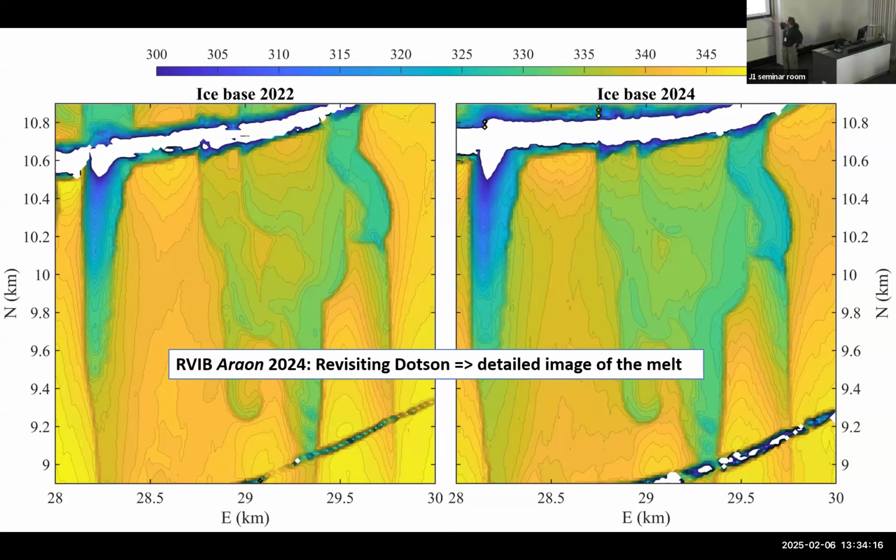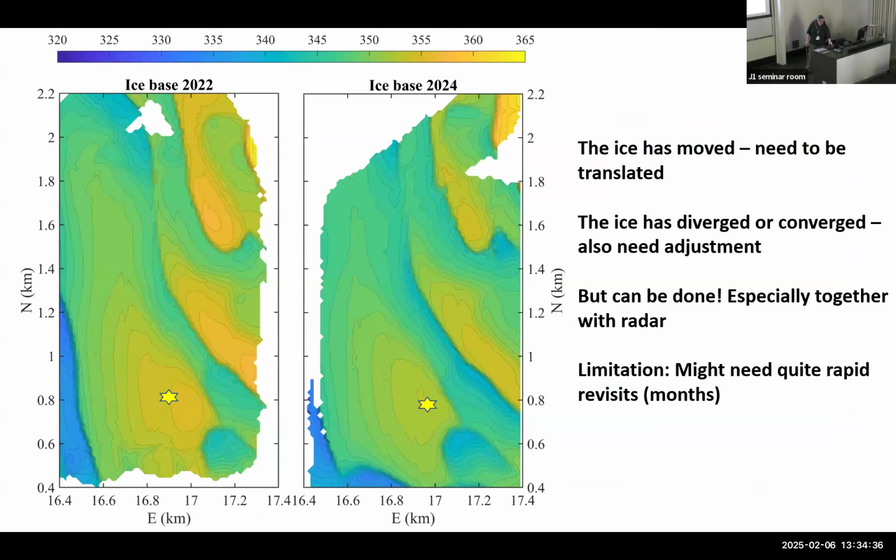you can see that this one here is deeper, and this trough, this channel has become a bit wider, and this thing here is both deeper and wider. So there are some small changes, even if we were very surprised that it looks so similar. And this is further south, where we also have that mooring, and also here very similar, but this channel has definitely become deeper, and this one has suddenly appeared.